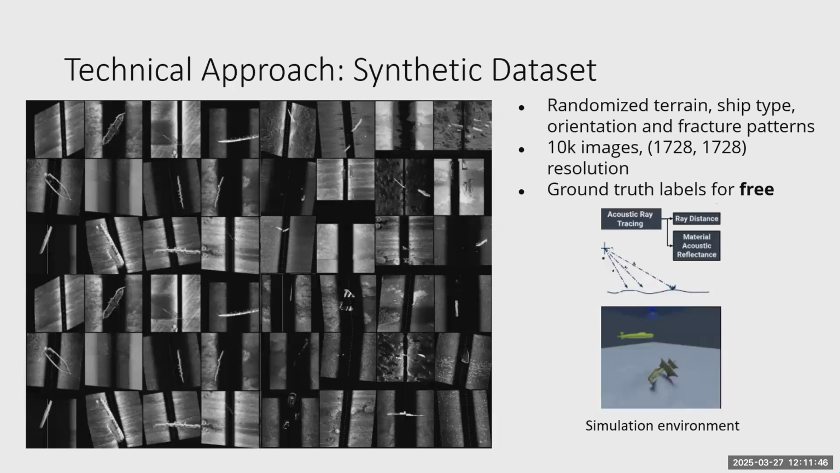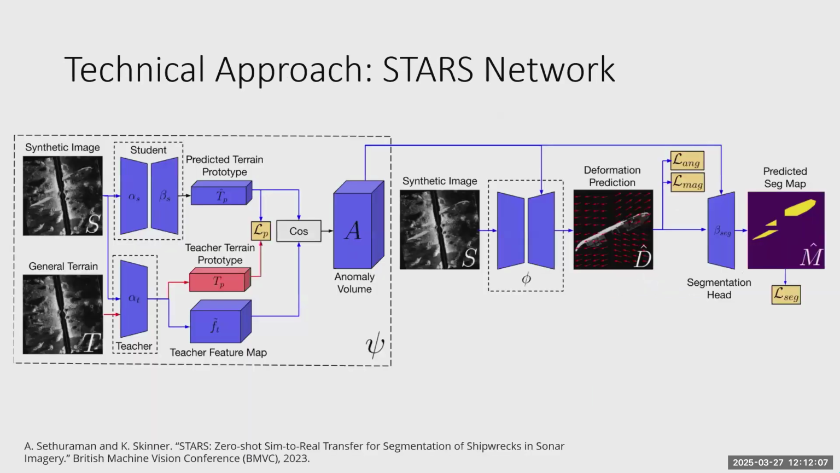I think that for sim to real, the performance improvements will need to come from both directions, right? Making our simulators more realistic, but also developing machine learning models that can leverage simulated data for testing on real data. So again, we get our ground truth labels for free, which is our shipwreck segmentation. And this is the data set that we use for training our network.